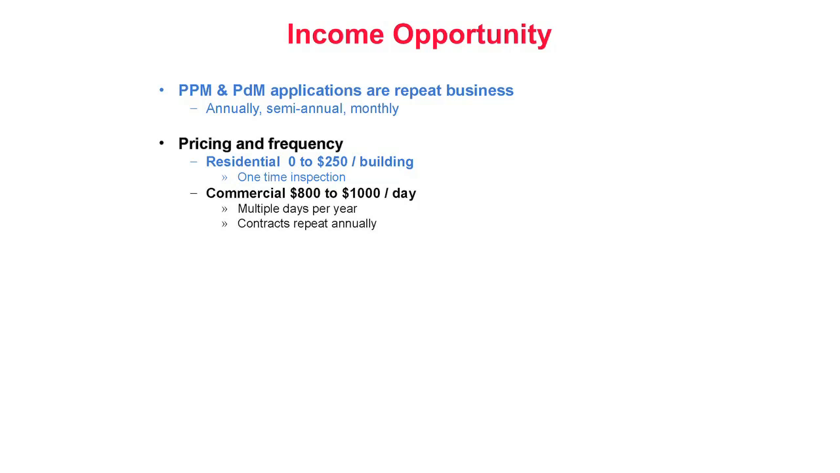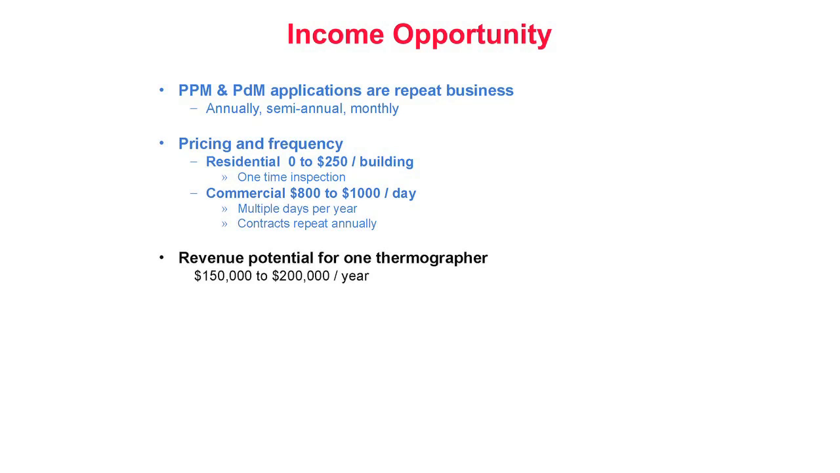Because most commercial contracts repeat annually, thermographers are able to build an ongoing book of business and develop a client list that provides steady, repeat business. The revenue potential for commercial work differs considerably from residential. The typical gross revenue for one thermographer and an imager ranges from $150,000 to $200,000 per year, based upon only 200 working days per year.